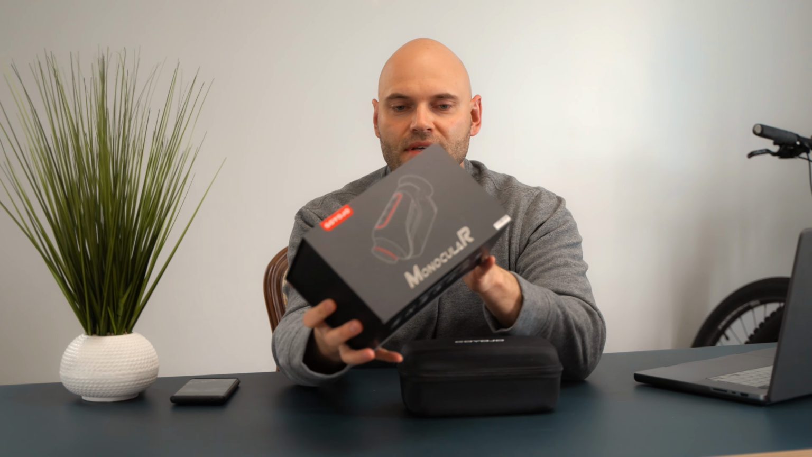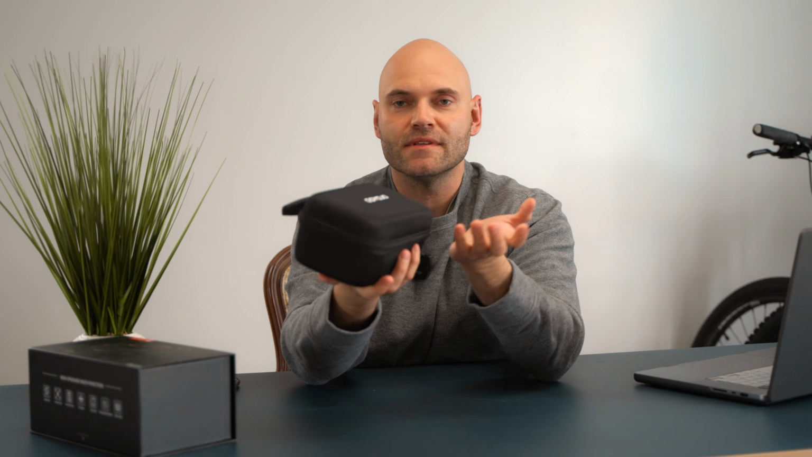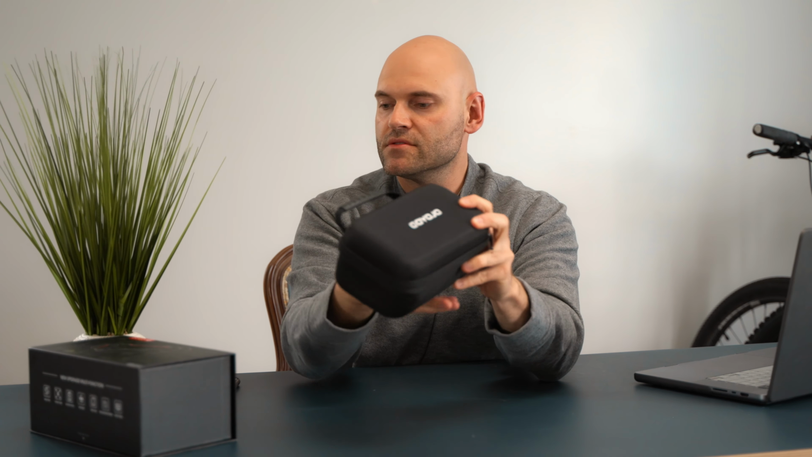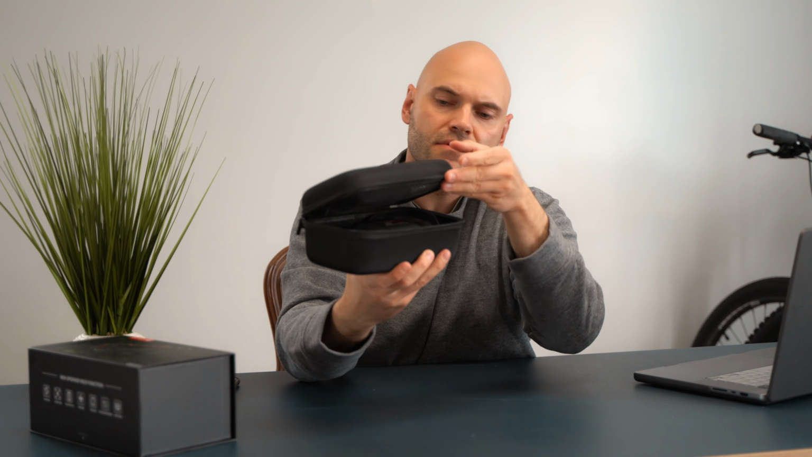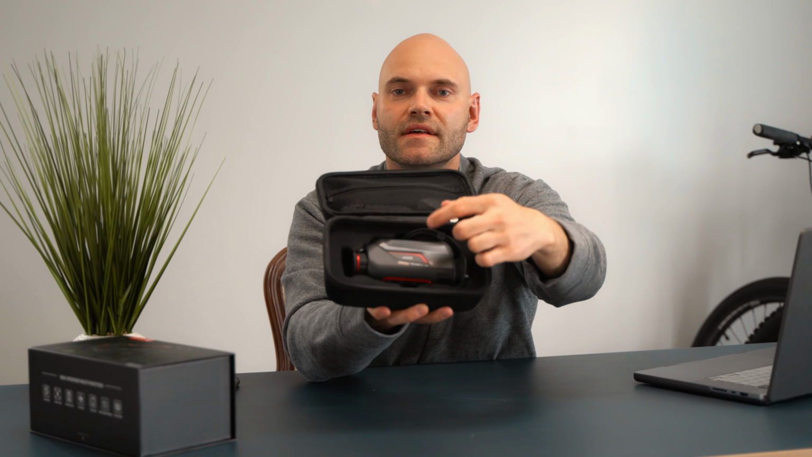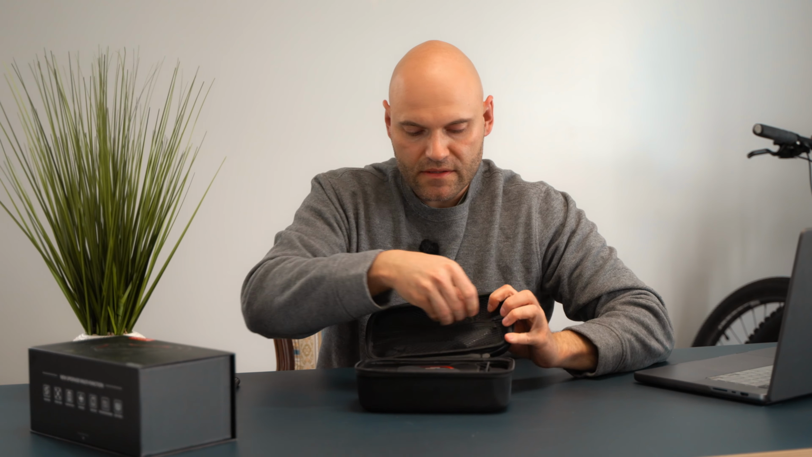Okay, so this is the box. Very nice black. You have a silhouette of this thermal monocular. We have a case. This case is really rigid. We have a handle, so it's gonna be practical. We have a logo of Goyoyo, and here we have the thermal monocular itself. We have some stuff over here. Let's see what we have.